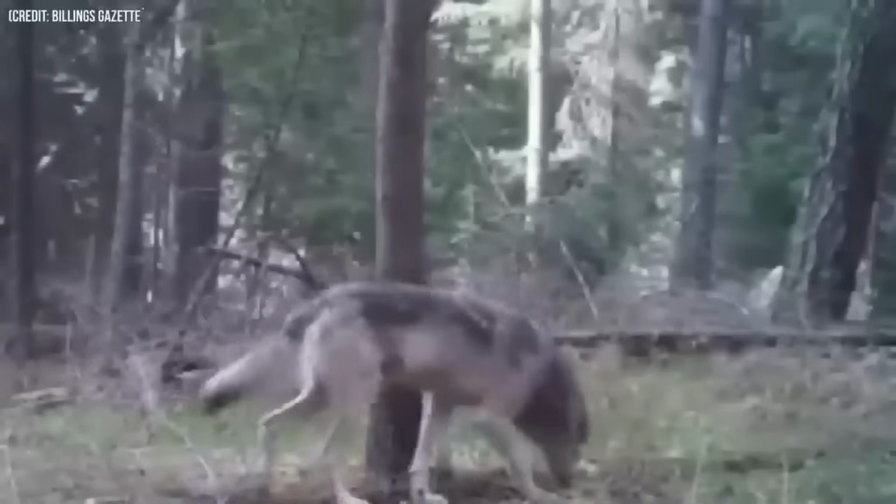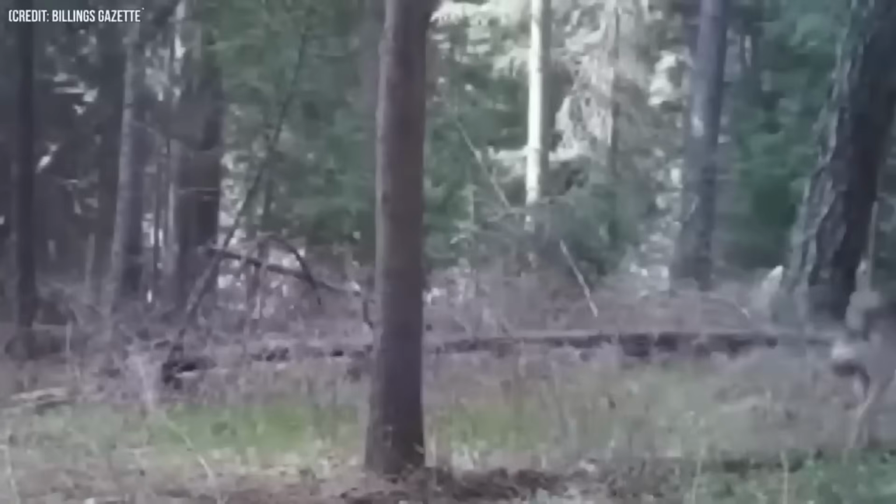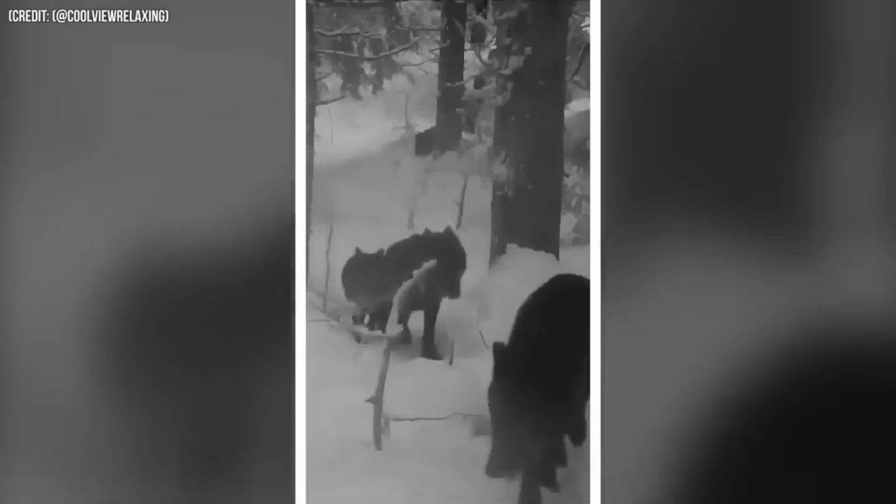Usually, trail cameras capture quick glimpses of one or maybe two wolves silently roaming the wilderness. Rarely do we get the opportunity to witness an entire pack going about their business in the untamed wild. Luckily, someone was able to capture this incredible moment in the footage.